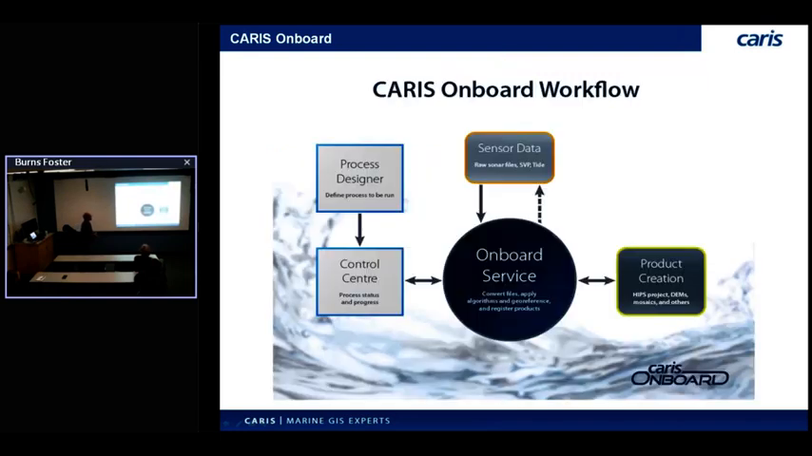So here's a rough diagram of the onboard setup. At the center of this is the onboard service itself. It runs as a Windows service, starts up when the machine starts up. There is a Linux version in the works, in case you're wondering. I usually get that question too.